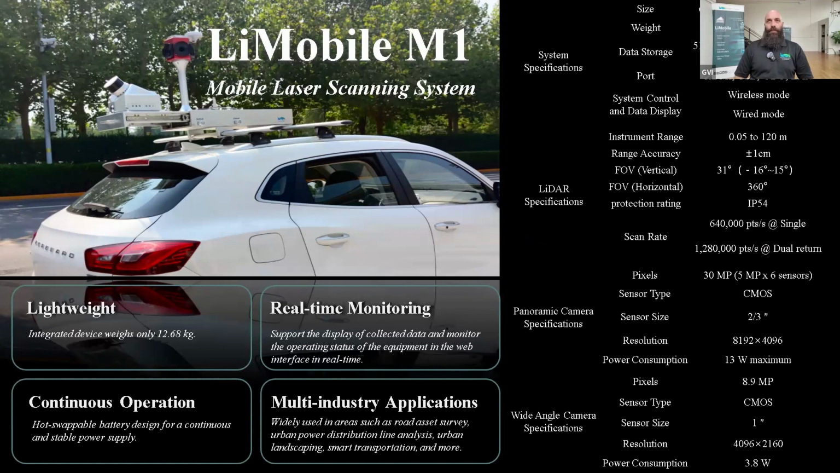So to introduce the system, which is called the LiMobile M1 mobile laser scanning system, this one comes equipped with the Ladybug 5 Plus. Some of the key takeaways from the system is that it's extremely lightweight, 12.68 kilograms. Real-time monitoring supports the display of collected data and monitors the operating status of the equipment in real time on a web interface. There's continuous operation, so hot swappability, battery design for continuous and stable power supply. And it's also a multi-industry application design.